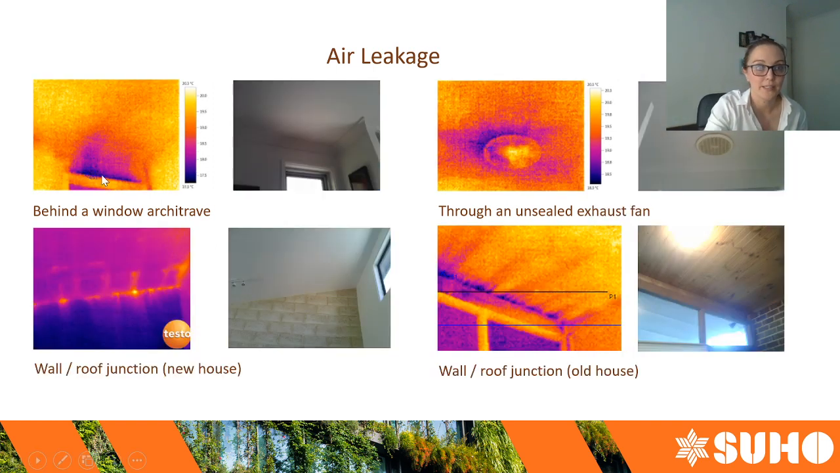This one again is from the same house. Pretty much every single window in this house leaked like this, so it was quite surprising. It's probably the worst one I've seen, and this was actually meant to be a 7.5-star house that was built about 10 years ago. So a lot's happened since then. Energy efficiency has come a long way, but the difference between what was designed and what was rated and then what was built was quite significant in this instance.